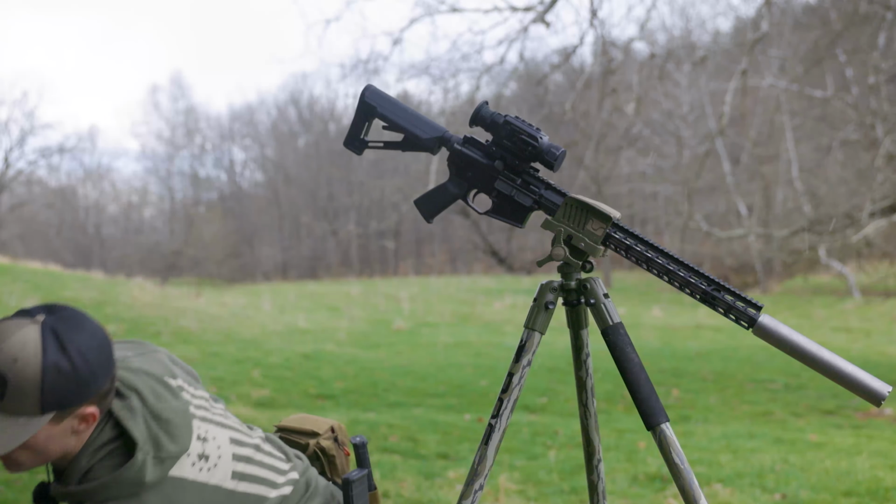All right, so let's dive right into how it performed in terms of actually seeing through it. We were able to get a little filming on it. One of the problems with this optic is there's no internal recording, so we kind of had to rig it up. We ran it on top of an upper with a scope, and we put it in a bog.